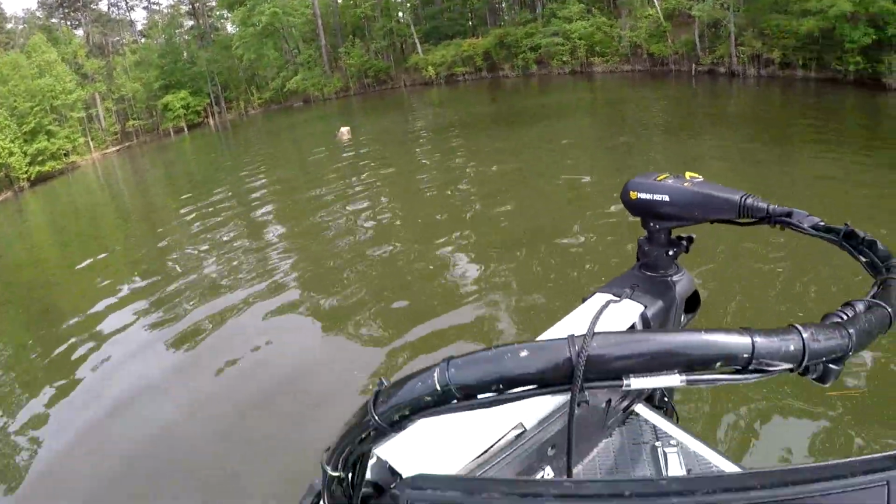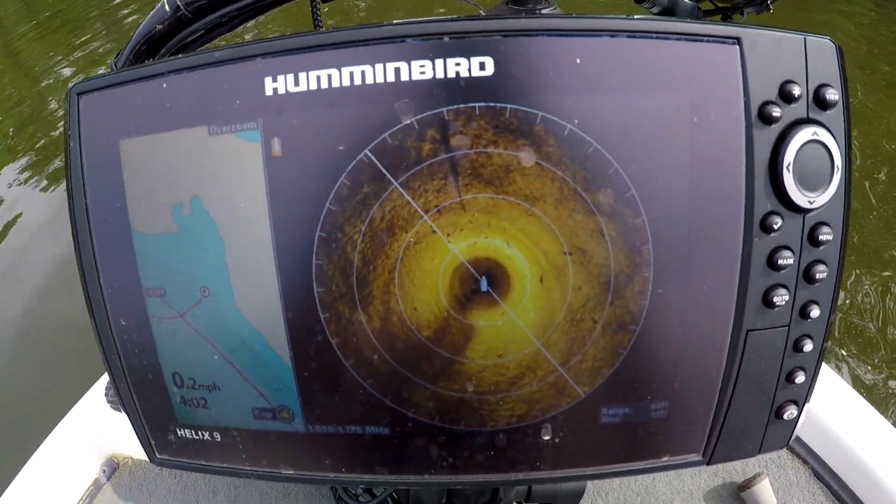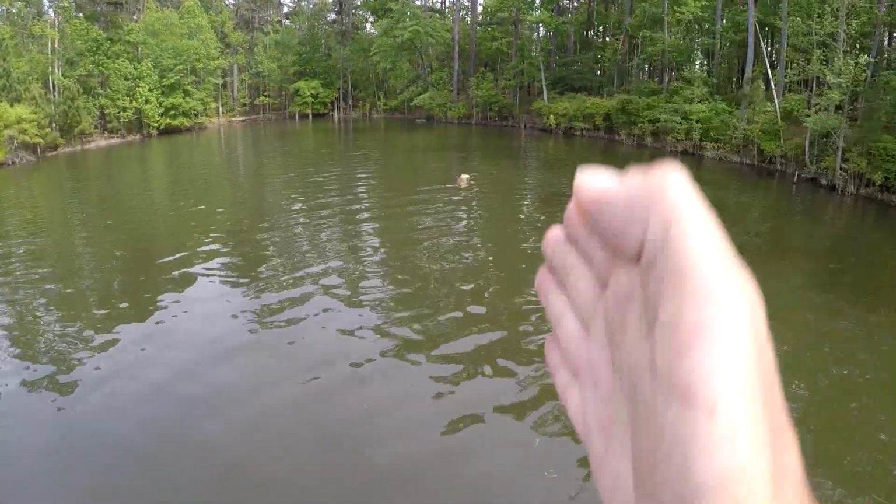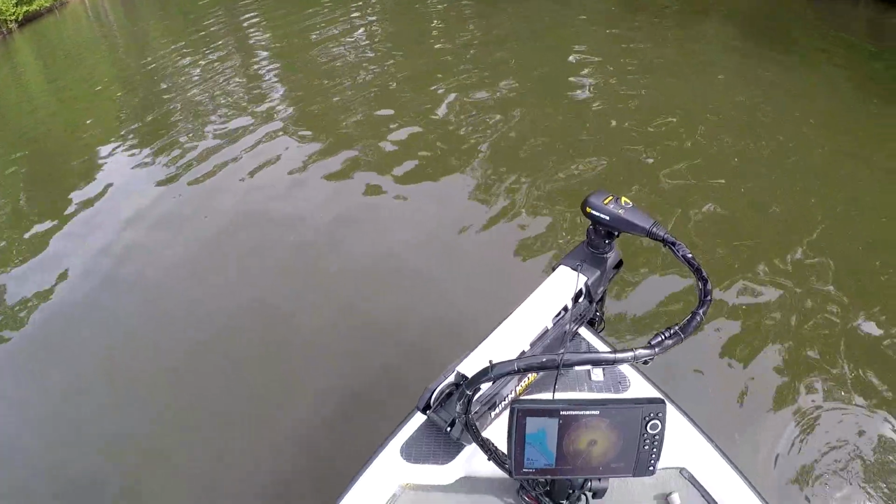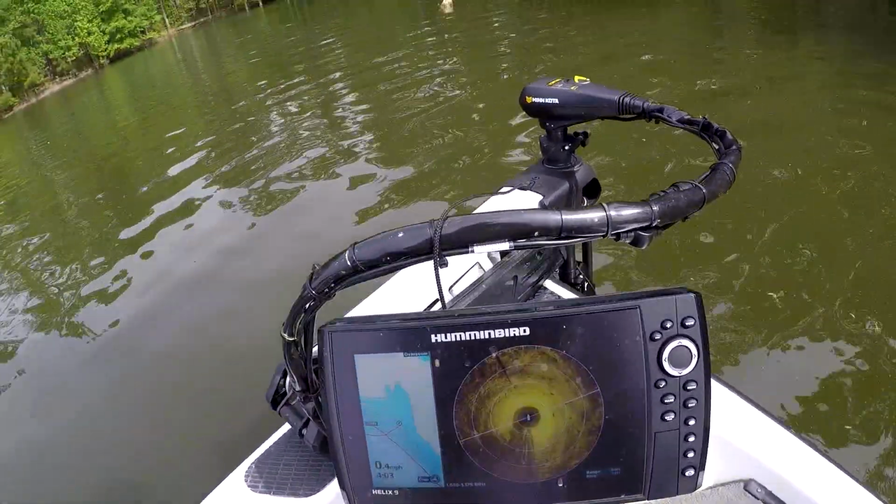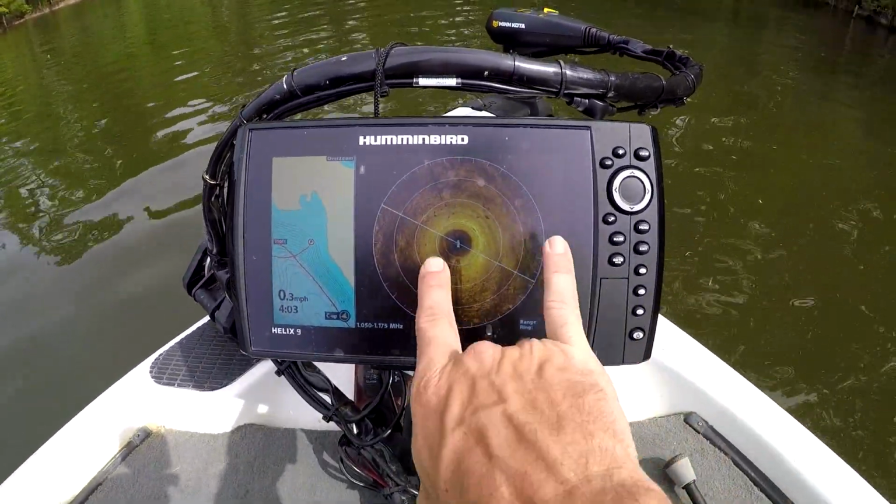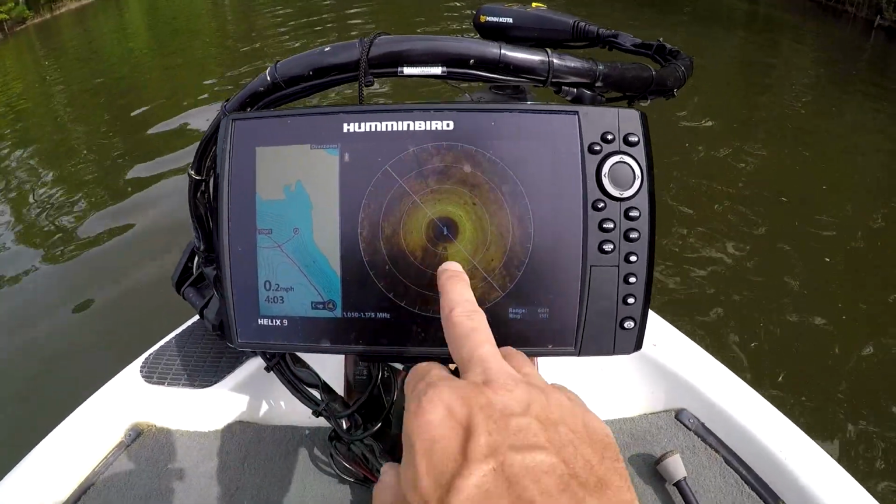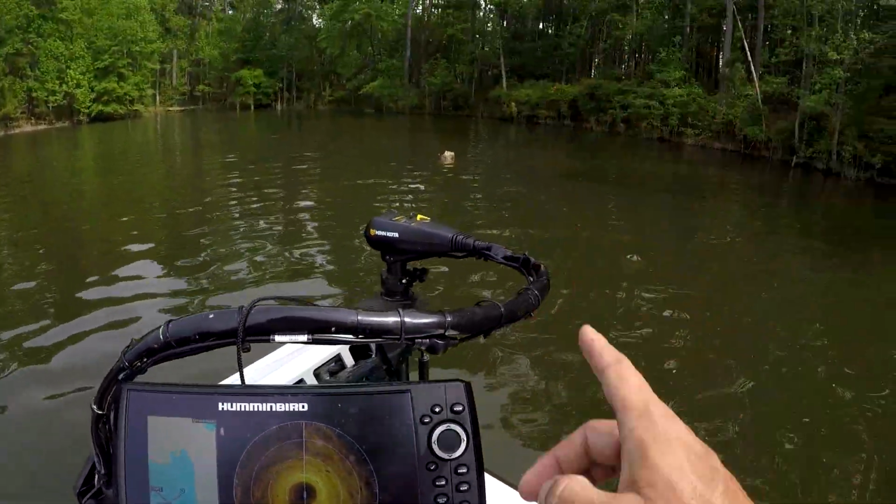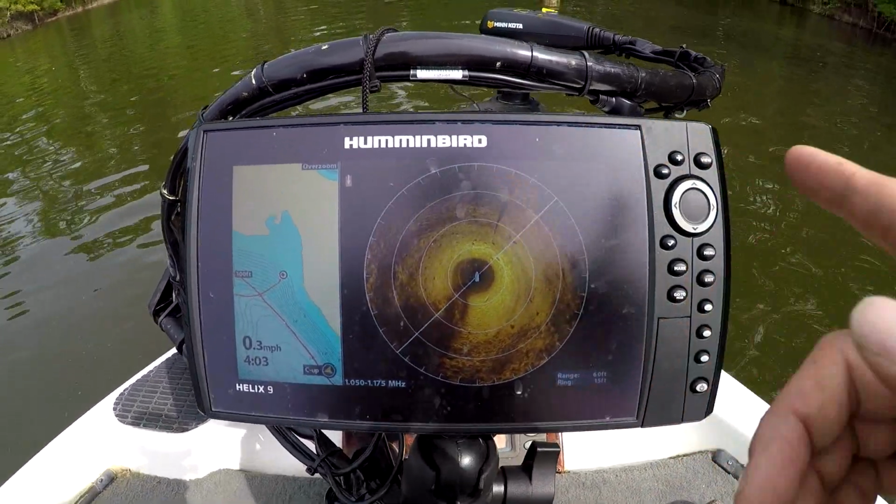So just to give you an idea, it really comes up as a well-defined shadow with objects that are kind of laying at this kind of angle. I know a lot of you guys asked me about this 360 imaging, and so as it's spinning, it's painting me a picture. Here we are right here. I'll let it go on around, and it should pop up about right in here, and there it is. Looks like a shadow.